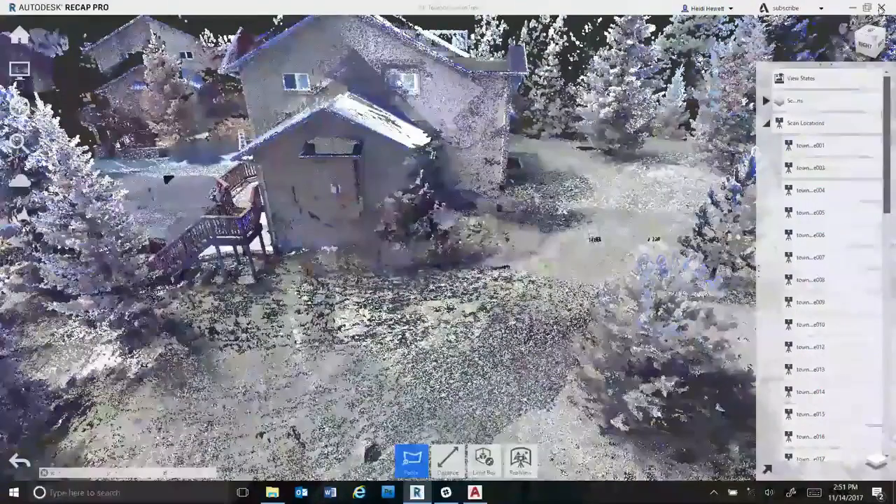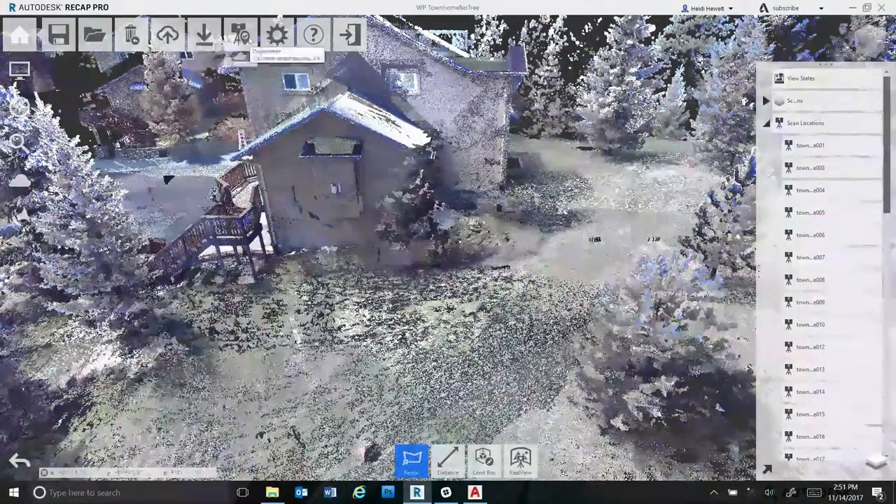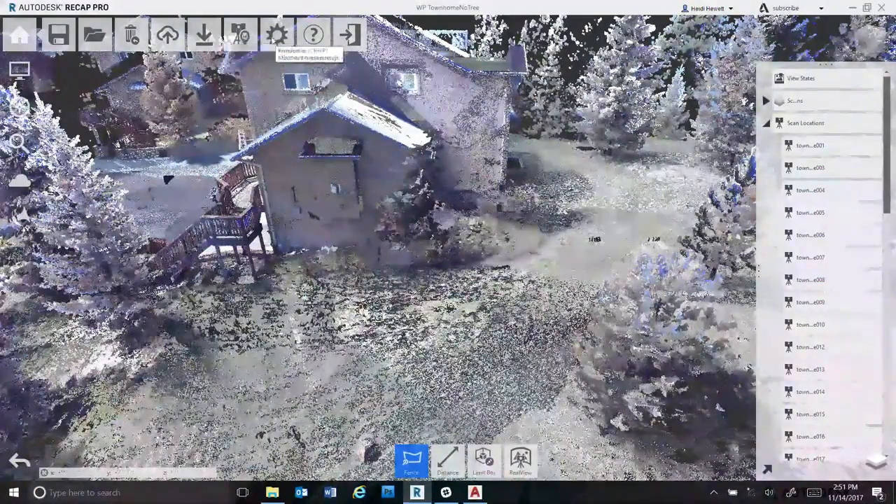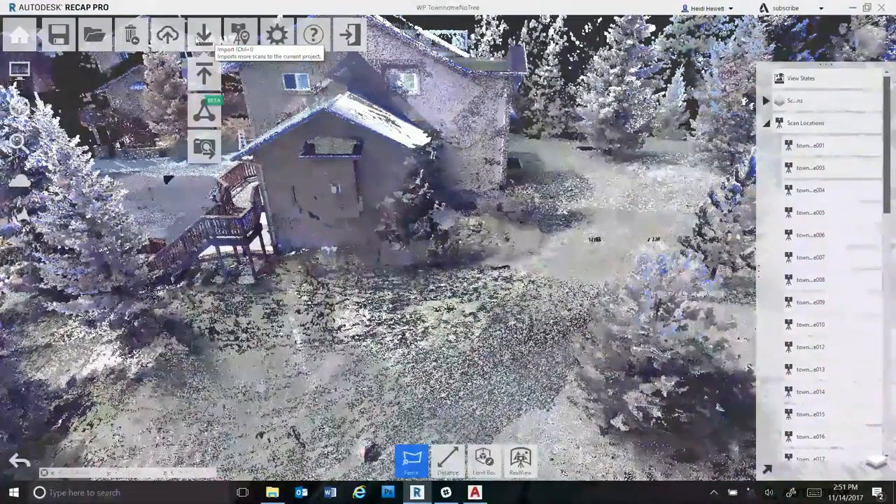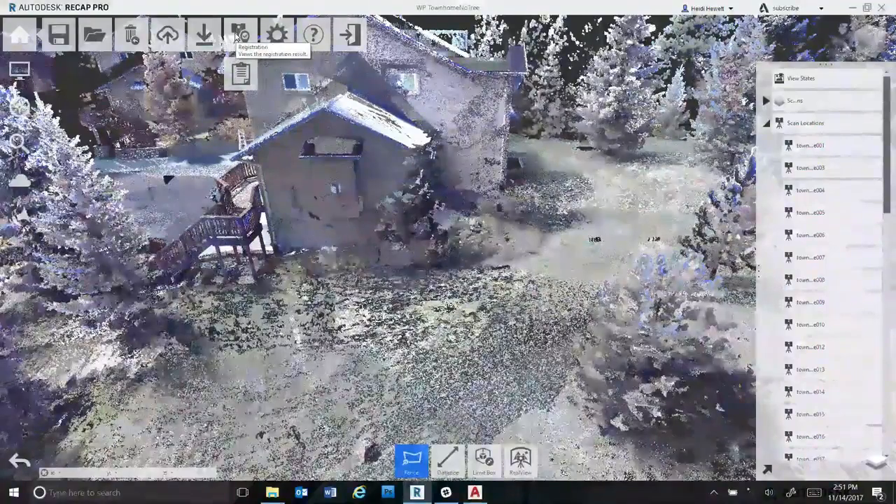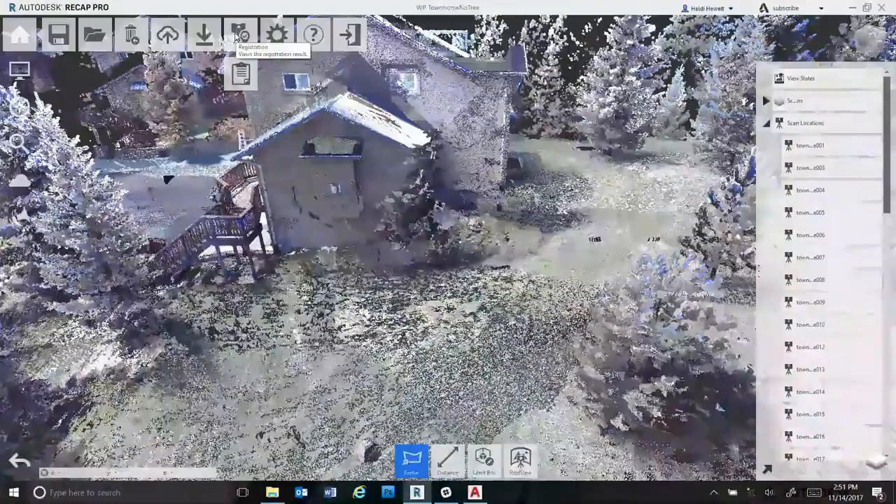It doesn't look much different. If you don't have the Pro license, which I do, there'll be little icons up here indicating that a tool is only available in Pro, but the app itself looks the same.